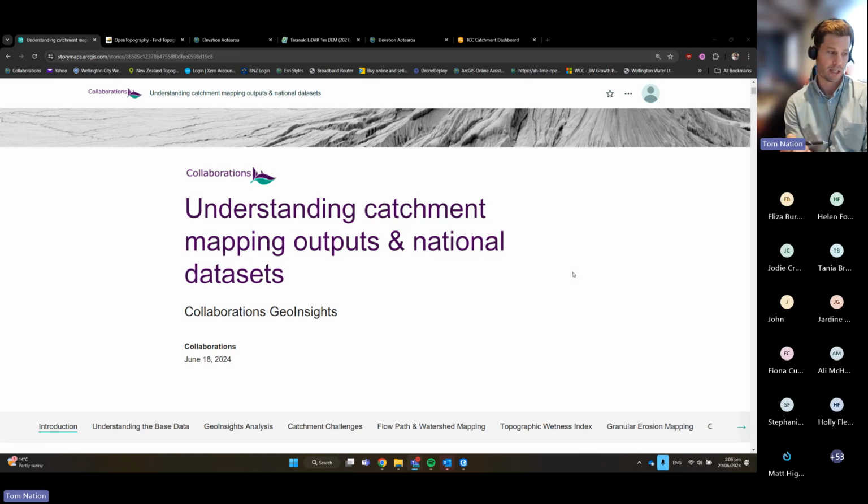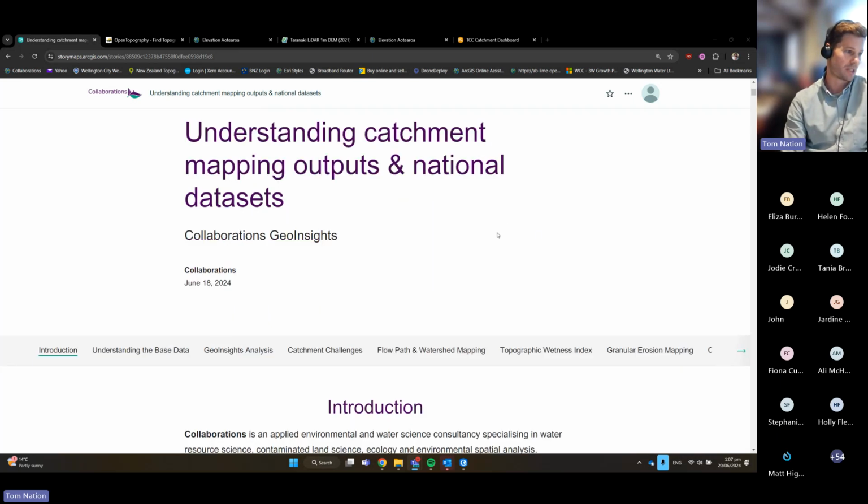And I'll go through right at the end some of the new exciting outputs that we're starting to work on, which is combining LiDAR-based data, other GIS information sources, and published science literature. And so that's when it really gets quite powerful in terms of outputs and implementation. So I'll just start rolling through.